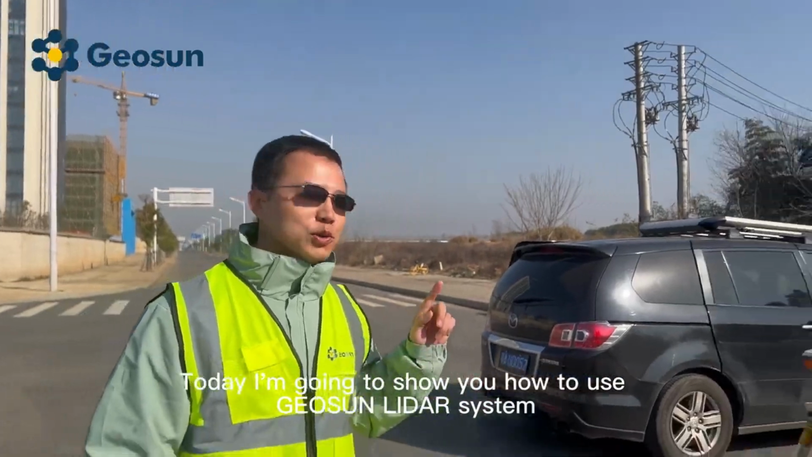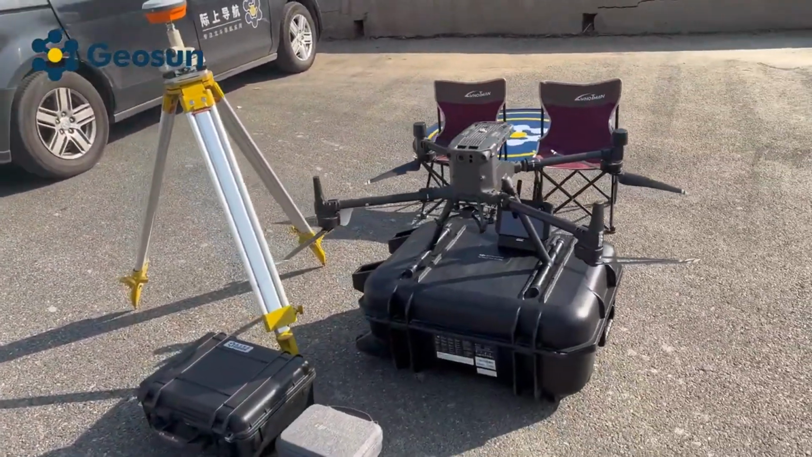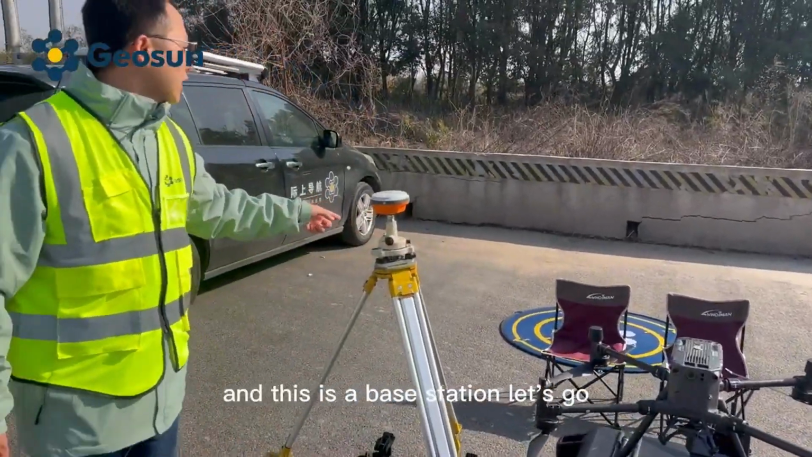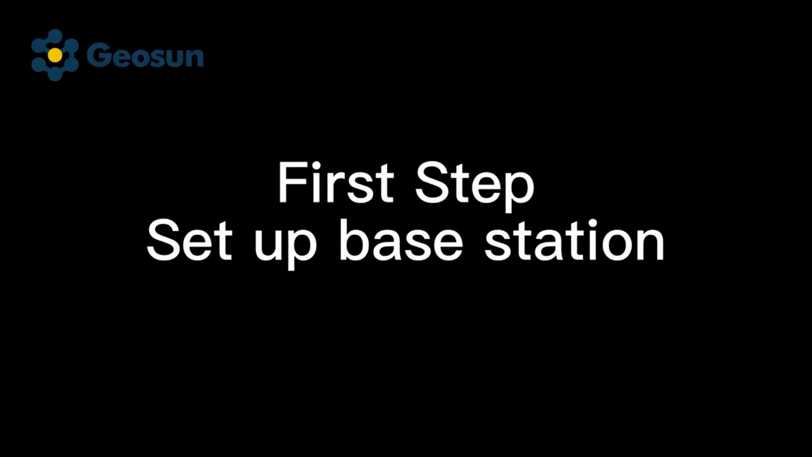Today I'm going to show you how to use Geosun LiDAR system. Let's check the equipments. This is our LiDAR system, and this is a DJI M300, and this is a base station. Let's go. First step, set up base station.